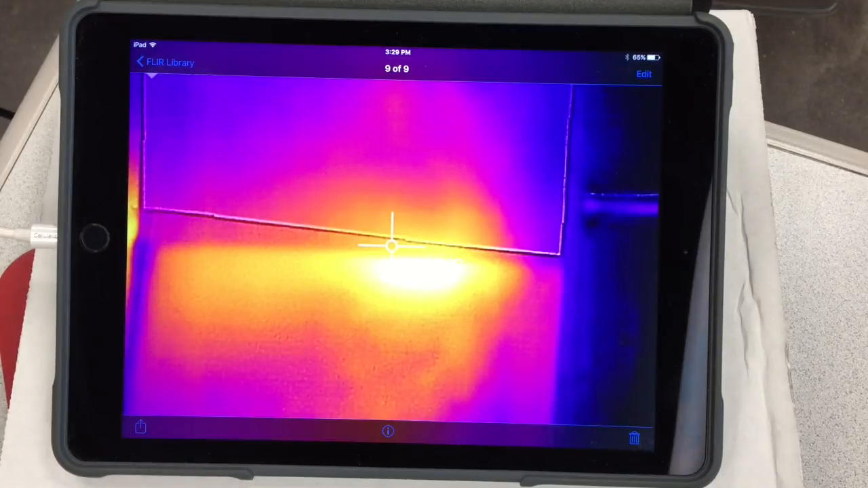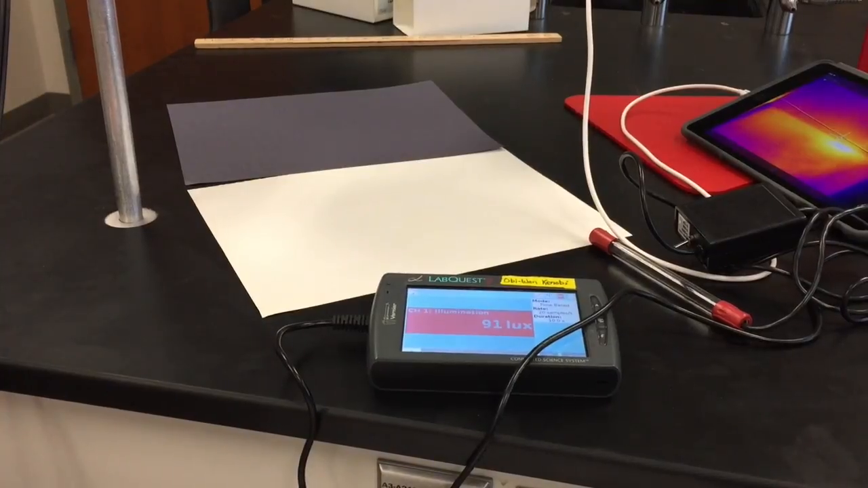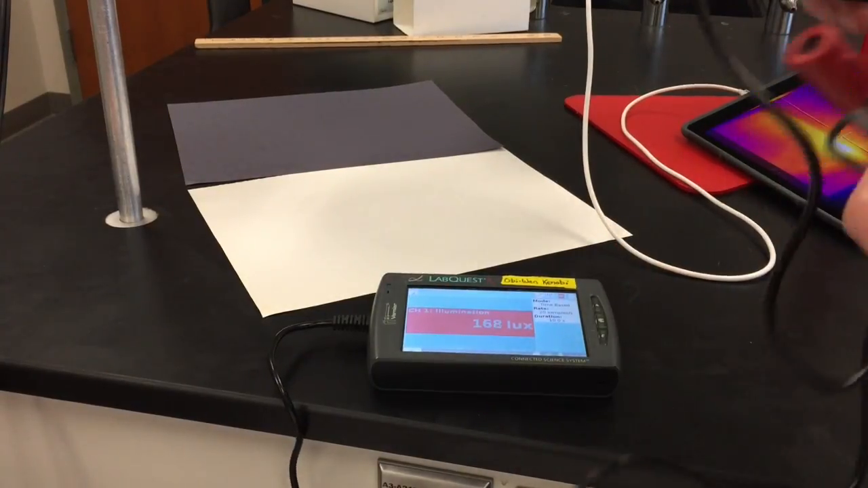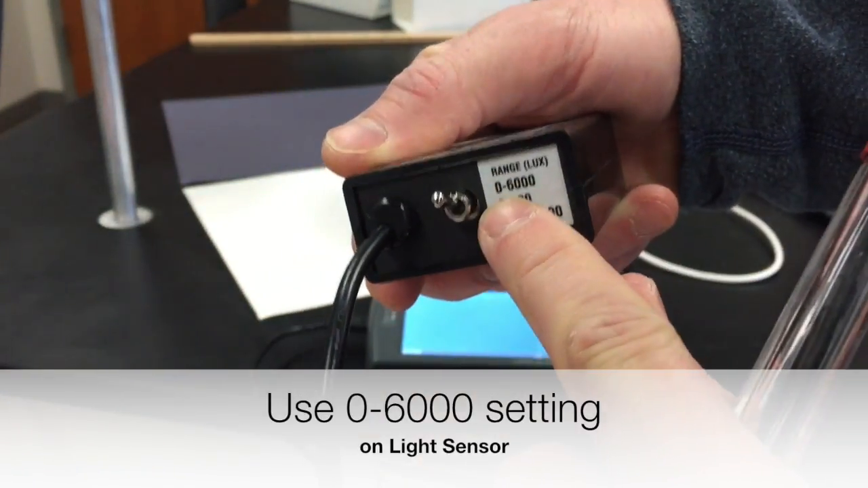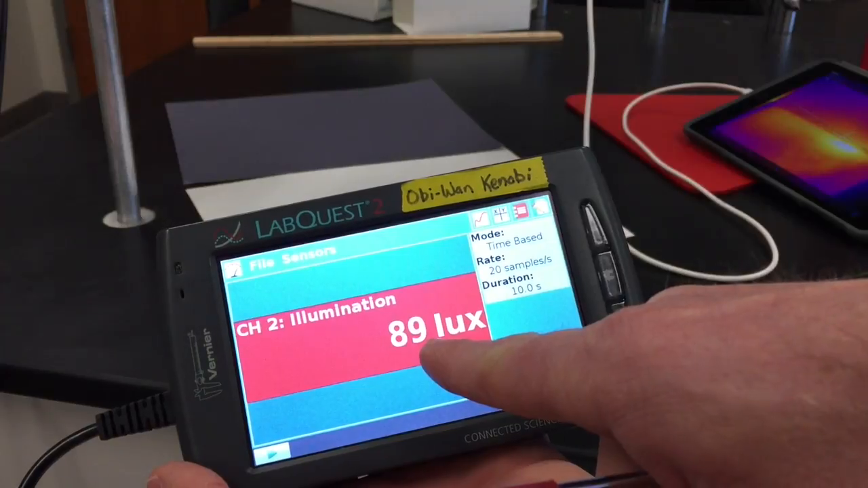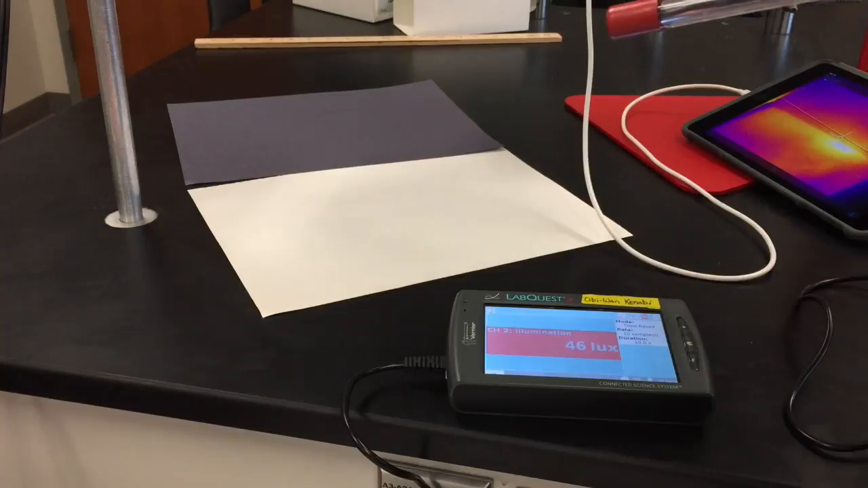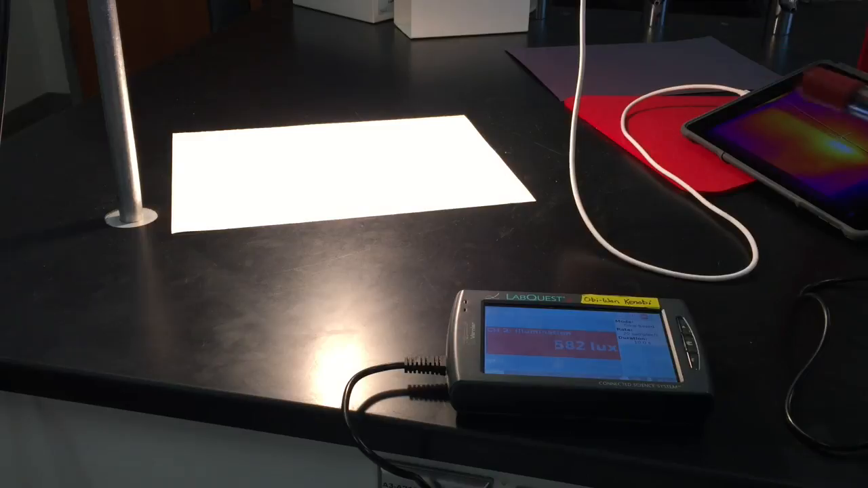Alright, now let's take a look and see how to obtain the light sensor readings. Alright, here's how to get the reflectivity or the light sensor readings. So obtain a light sensor. This is the sensor. Toggle it to the 0 to 6,000 range. Okay, that should work pretty well for this application. So just go to the meter screen of the LabQuest so you can see the actual readout. And then all you're going to do is turn the light on. Just do one paper sample at a time. Turn the light on and